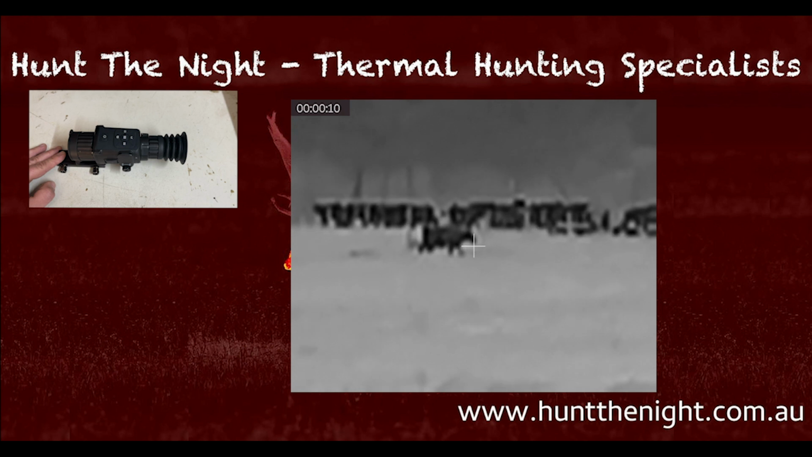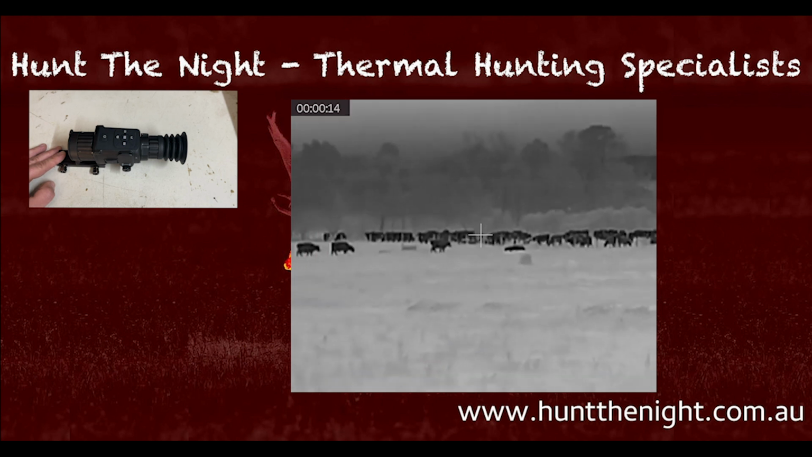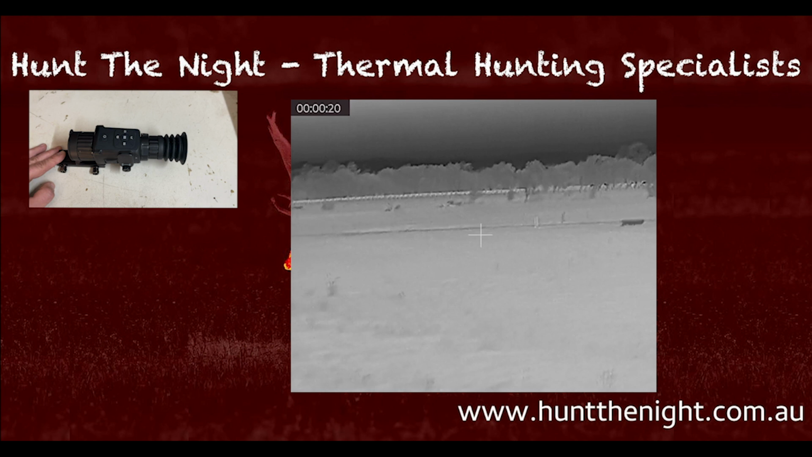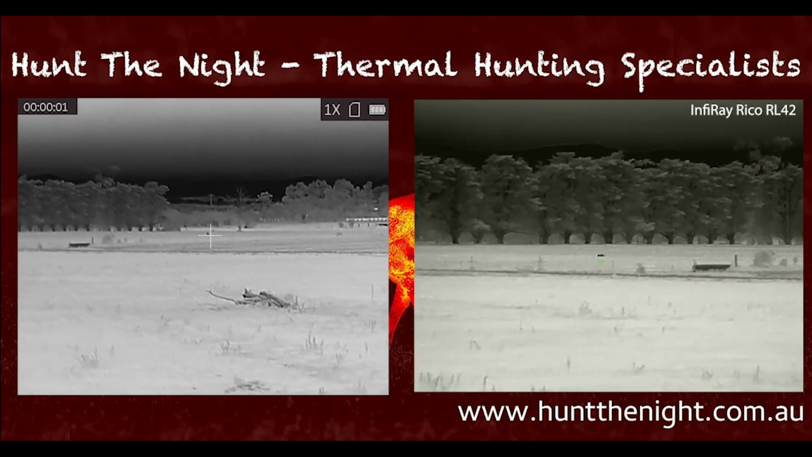The image is pretty crisp, but is this the scope you're going to take when you want to shoot a fox at 300 meters? Probably not for me. It just doesn't have enough clear magnification. And that's where its hamstring is.